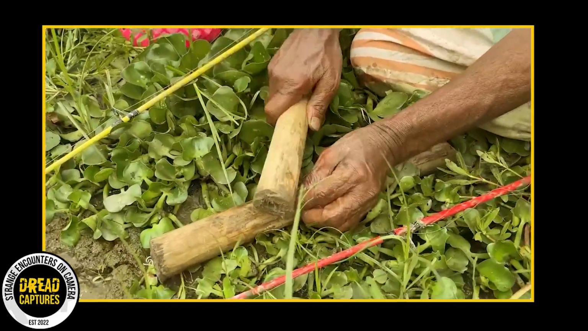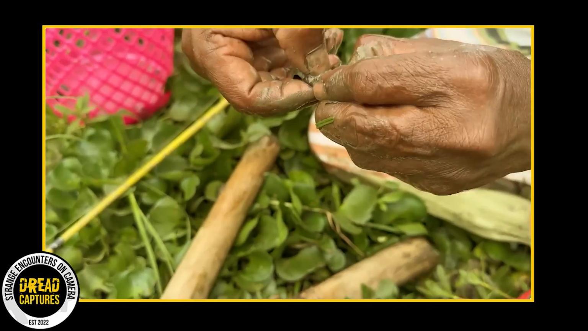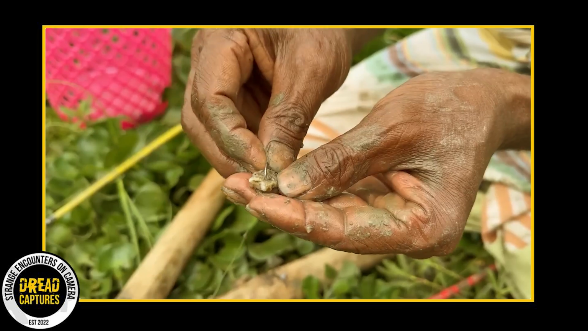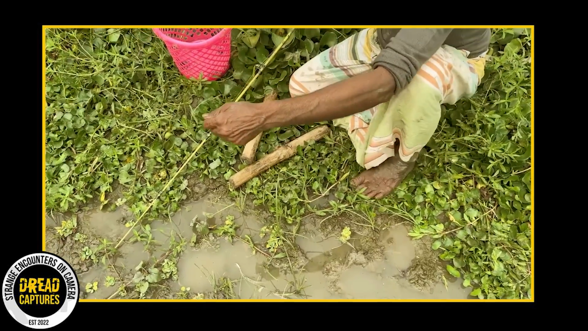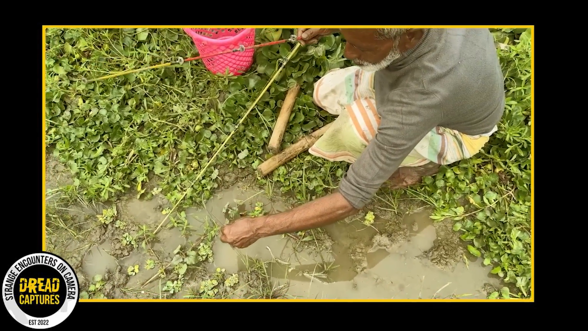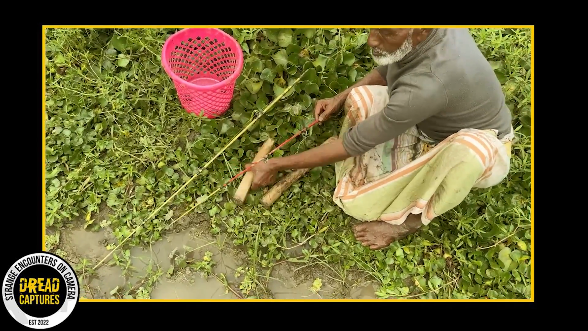He crushes up a snail for bait, breaking up the hard shell to get to the meat, and baits the hook. He has put together some makeshift rod holders that he hammers into the mud. It looks like he has taken the top half of a normal lightweight rod, strung it up with line and a hook, and drops it into a sinkhole of some sort in a field.